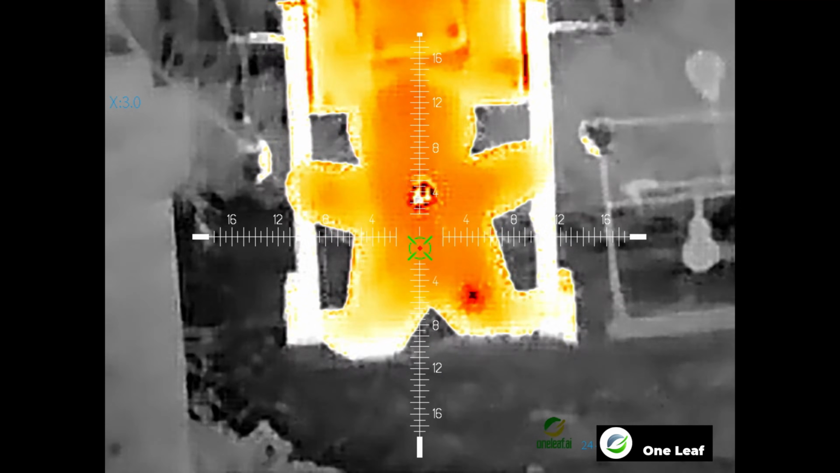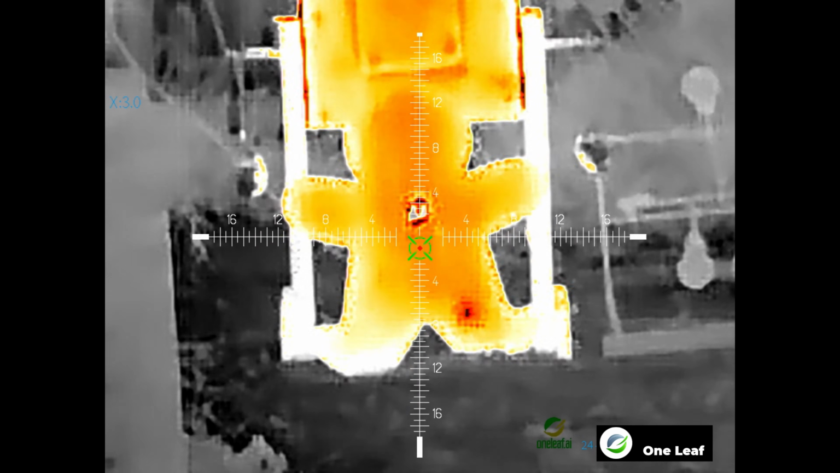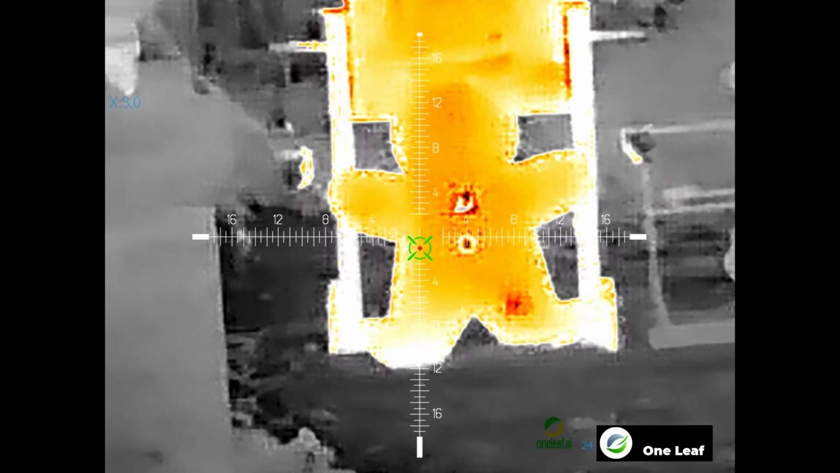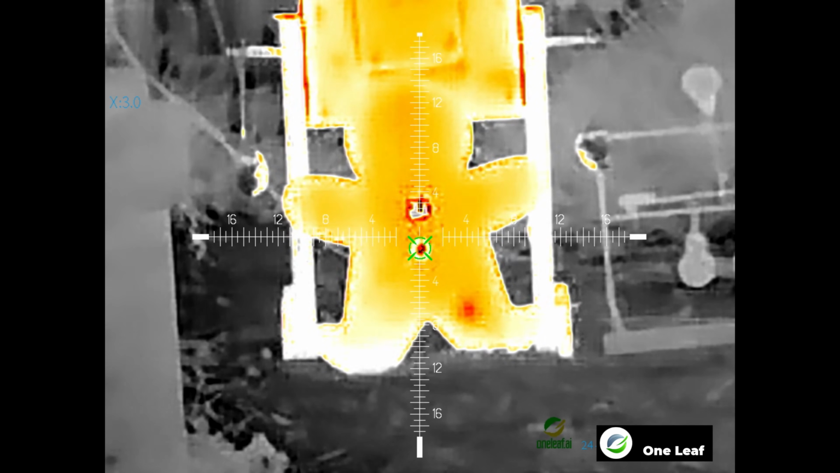So silver tinfoil really does make a difference. So I'm going to fire there, and I'm going to fire at the point of impact. It's definitely on. So we're zeroed.